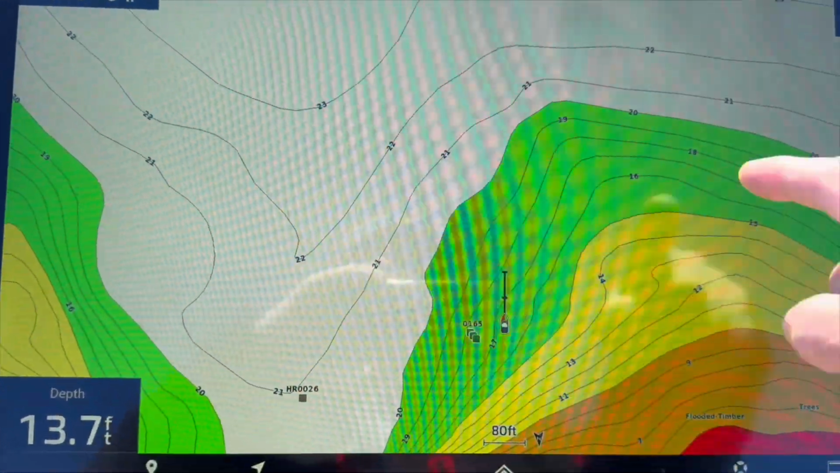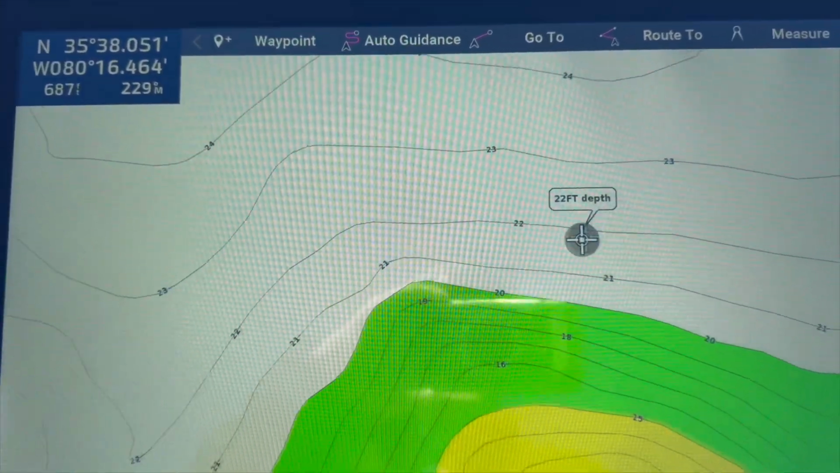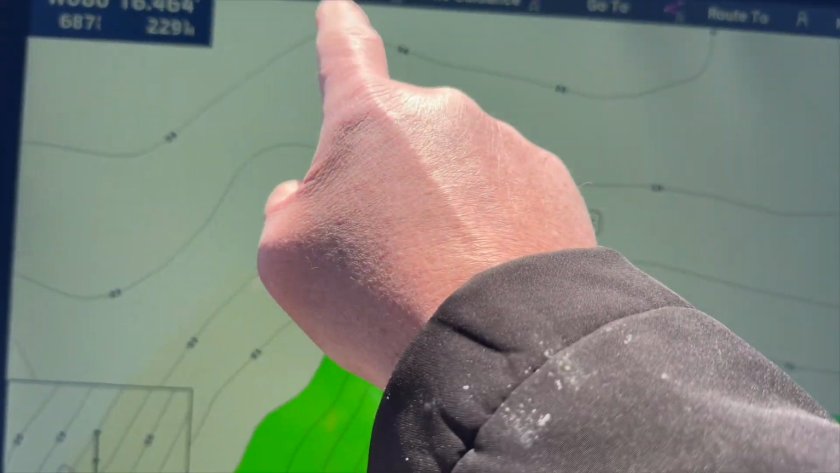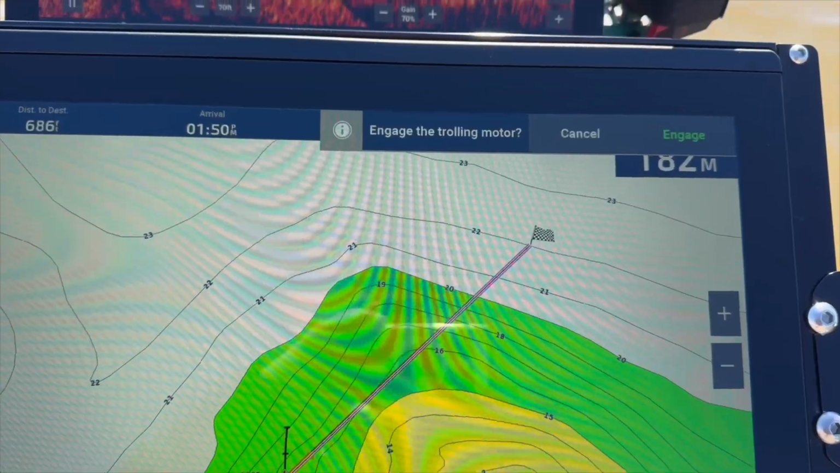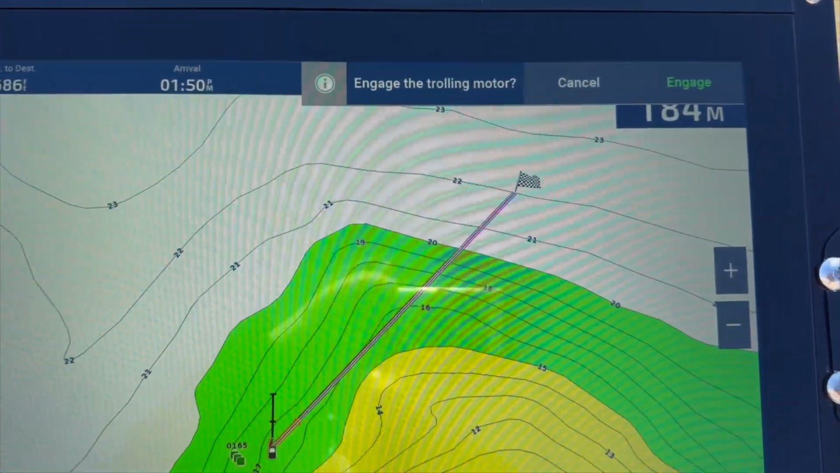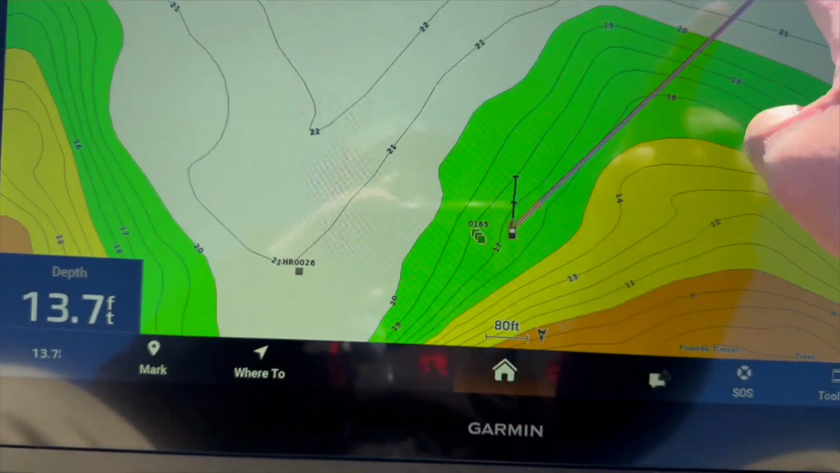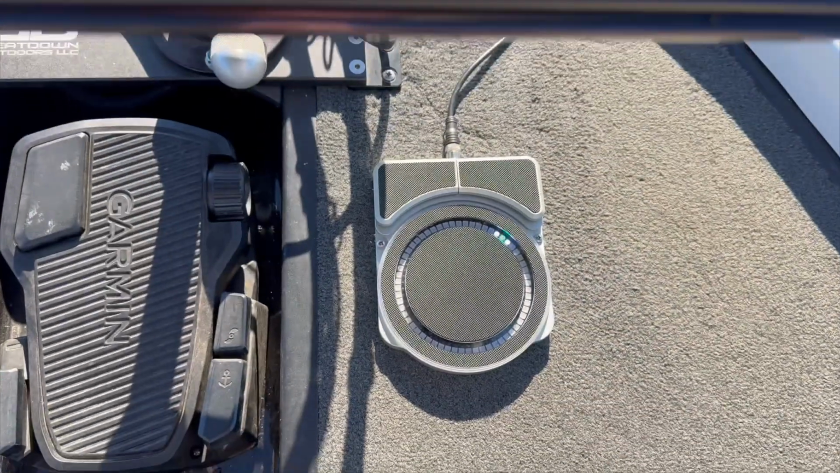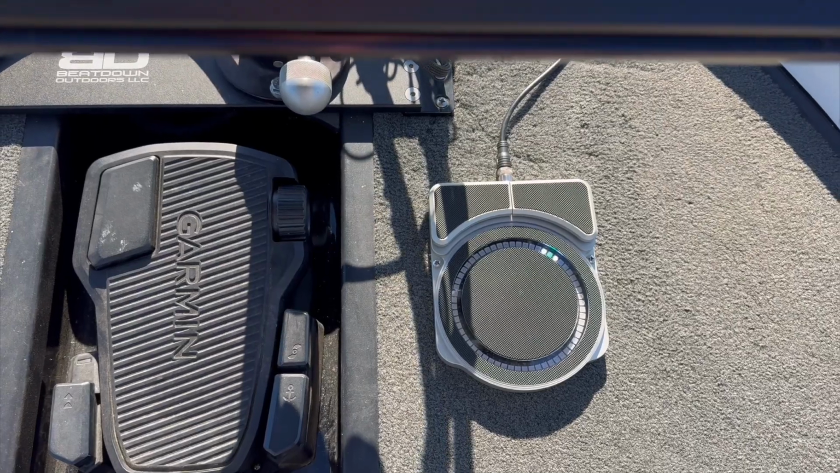Let's just say you want a waypoint right there. You can click right there, and then just go to, and that sets an active waypoint. It wants to know if I want to engage the trolling motor to go there. I'm going to cancel, no. So we have an active waypoint set over there, which is that direction. Now the RS1 is pointing over there. So as the boat moves, it's going to hold it.